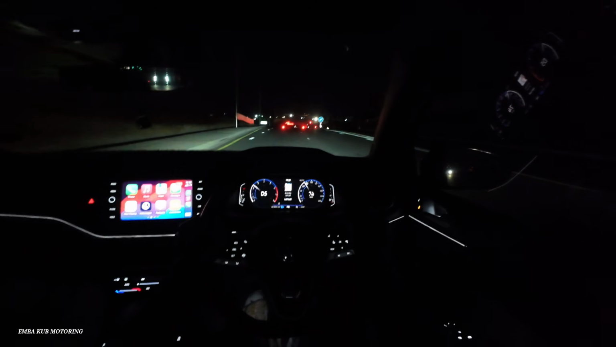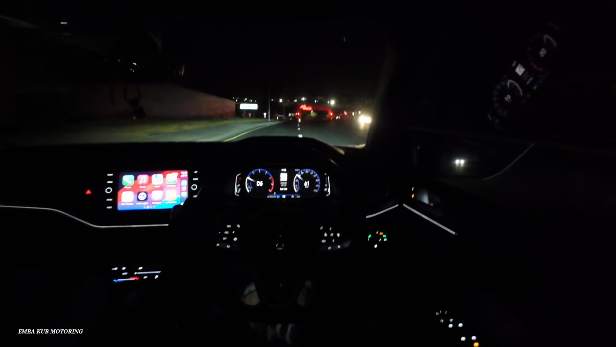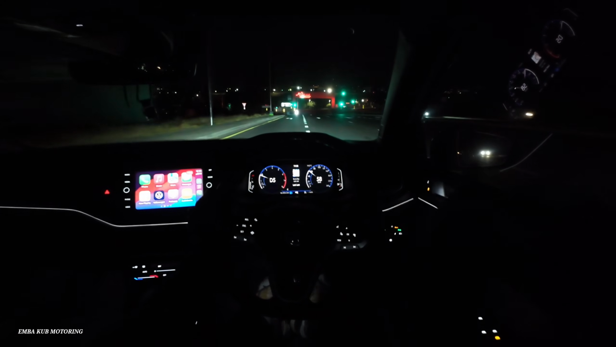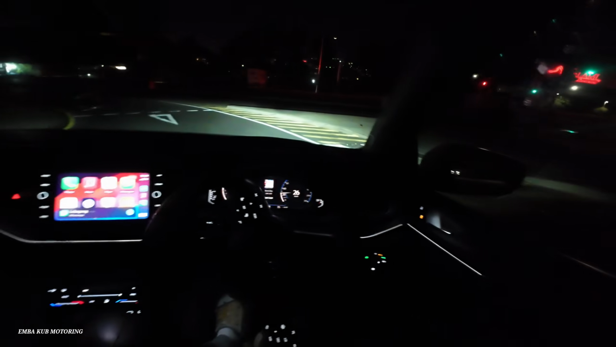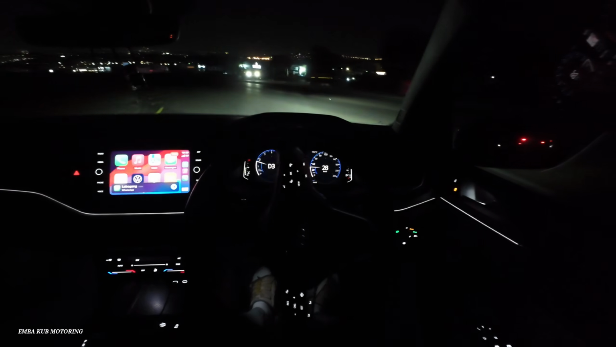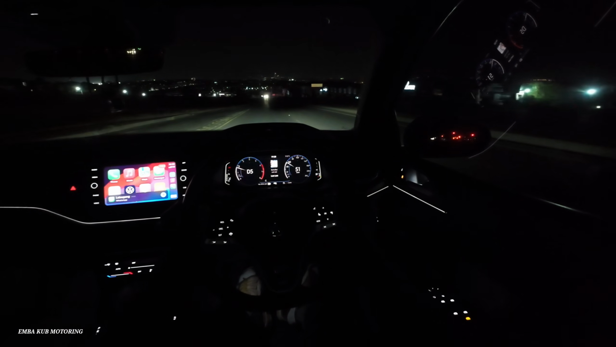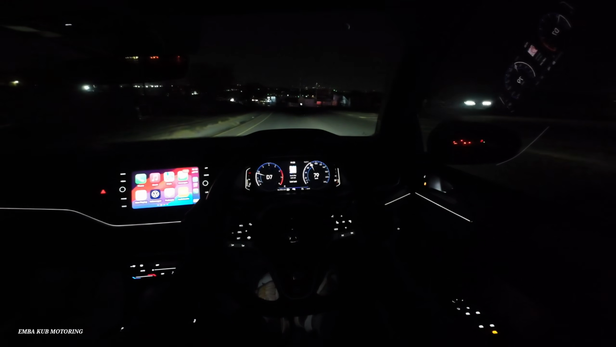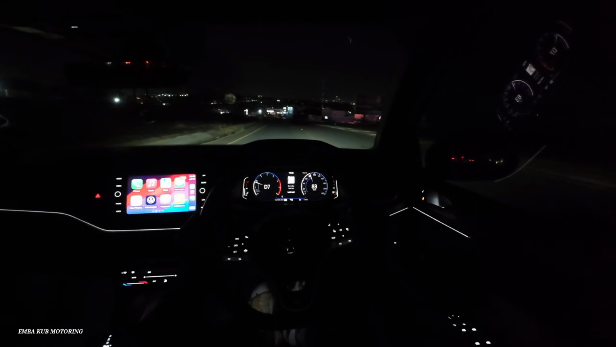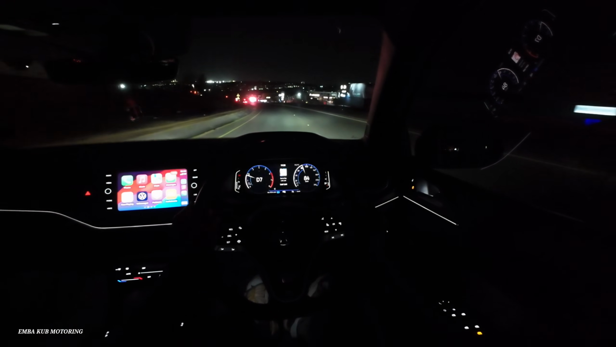So right now I currently have them on auto, so I have automatic high beam, and everything is basically automated on the lights. When a car comes, they'll lower the beam so you don't dazzle other drivers, that sort of jazz. There's the IQ lights going.